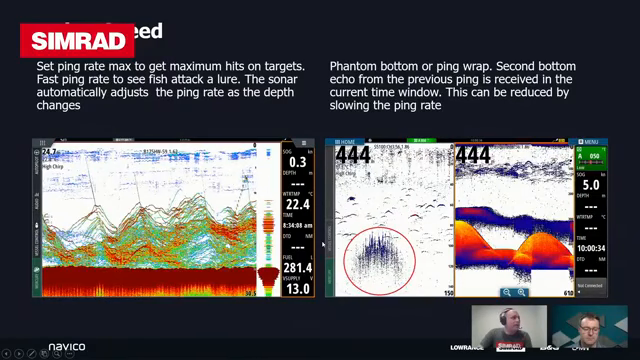The next one is ping speed. Realistically, I set it to max and leave it there. Effectively, what that does is fire the transducer as rapidly as it possibly can for the depth of water that you're in. If you're in really shallow water, it can fire really, really rapidly, because the time it takes for the transducer to fire the sound signal down to the bottom and back up is really short. When you start moving into deeper water, that ping speed will definitely slow down, because it takes longer for the sound to go all the way to the bottom and back up again.